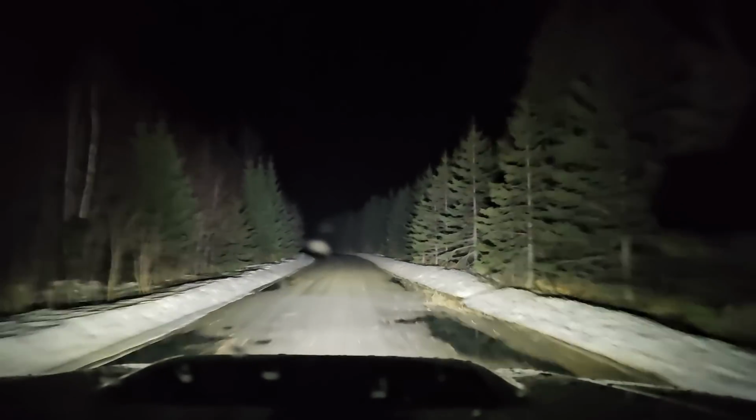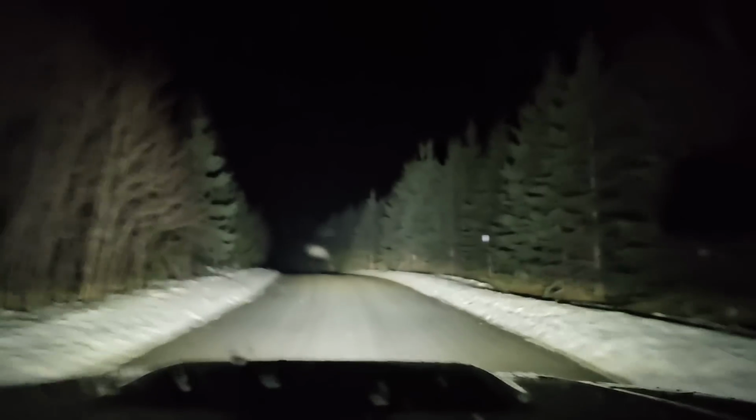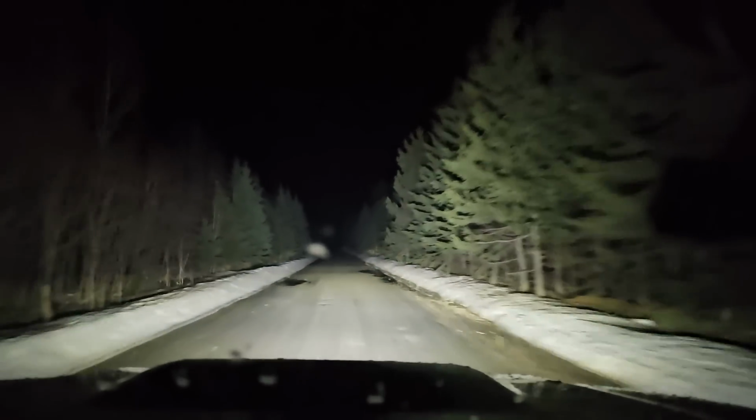I think this part of the road is actually beautiful. Look at these nice trees. The snow's getting a little deeper, because we just basically went up and now we're going down in elevation, down the other side.